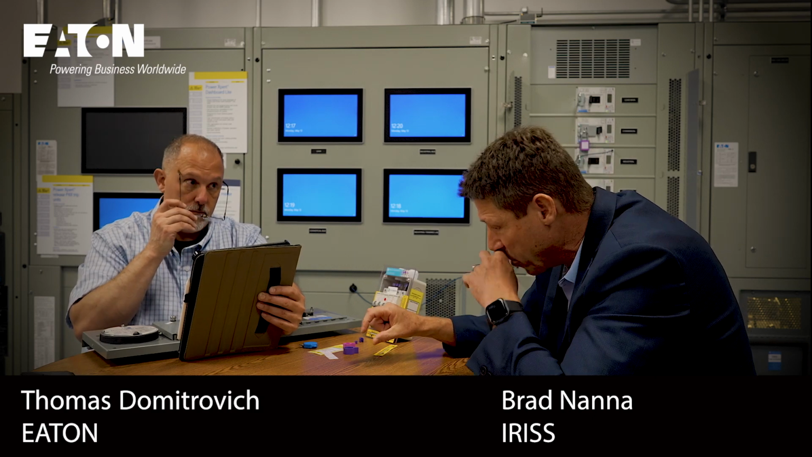Yep, exactly. Here's the other one, which I didn't bring with me. I would tell people to go onto the IRISS website; a link will be down below. We have a really cool video of what we call thermography. It's paint that goes on. We can put it on a bus bar, and it will turn red. Or we're seeing it on mechanical assets, pumps and motors, because people are wearing out bearings.